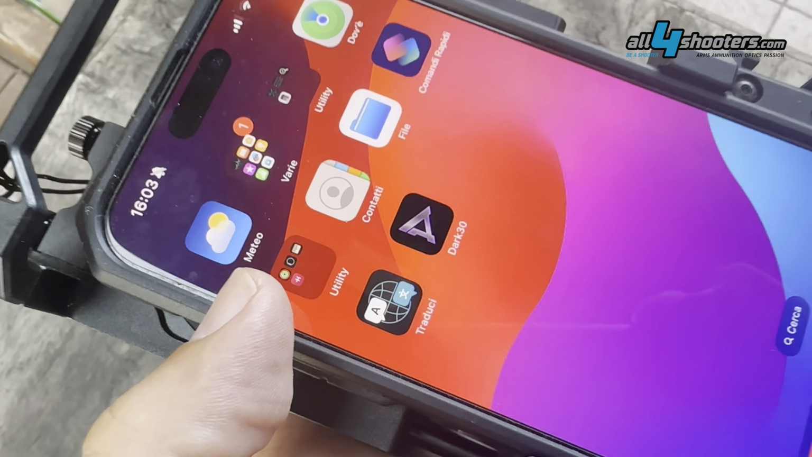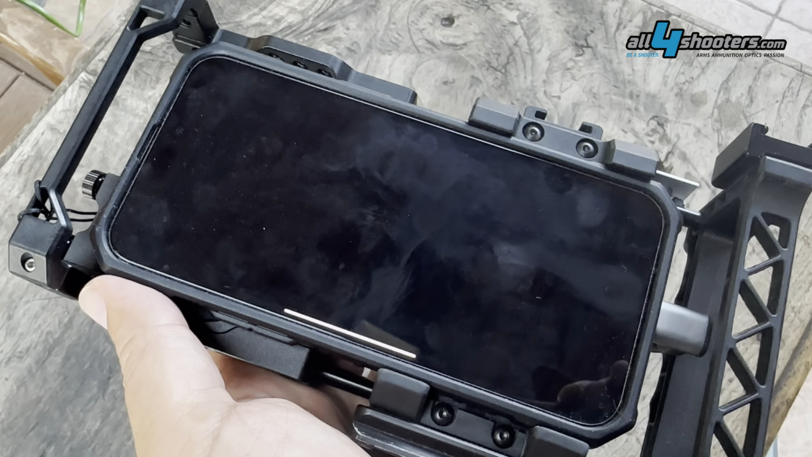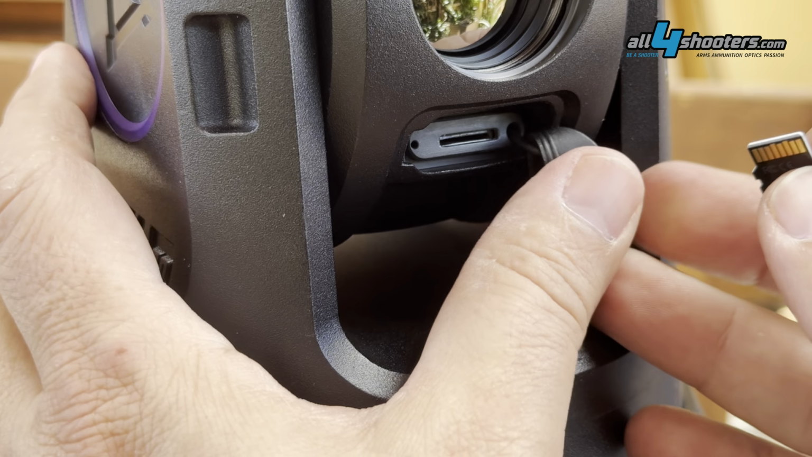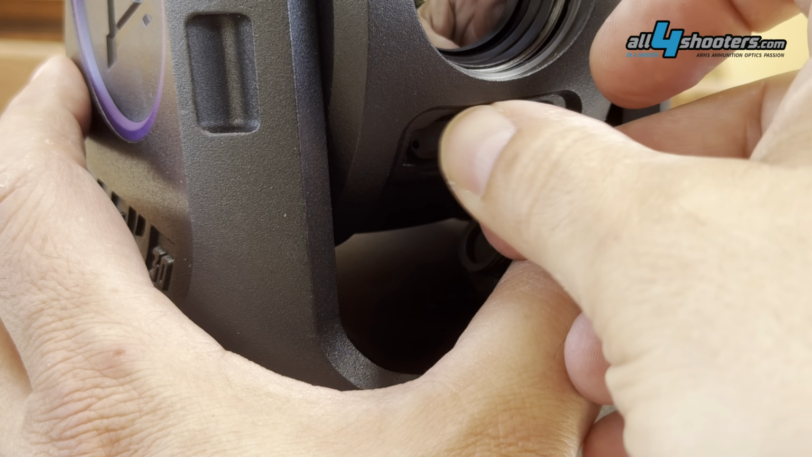I mentioned that the head and base are IP66 rated, therefore waterproof and dustproof. However, the color monitor and remote are not, as they are designed to be used inside of the vehicle. It is possible to completely control the Dark 30 Defiance 640 PTZ via Wi-Fi using the free Dark 30 app and an iOS or Android smart device. The connection is encrypted and secured via password. The Defiance supports video recording on a TF card, which is also used for firmware updates.